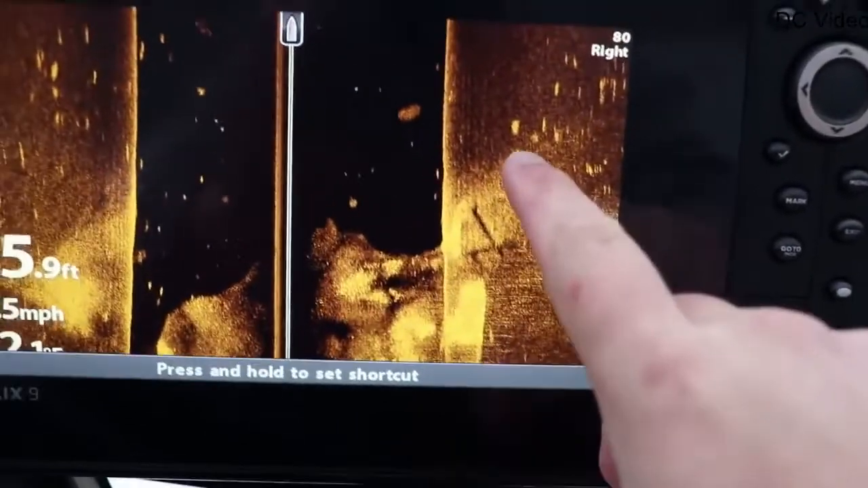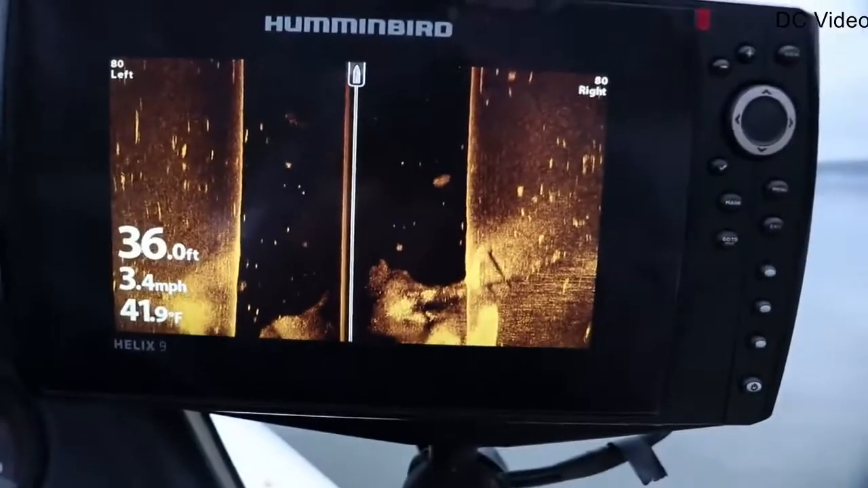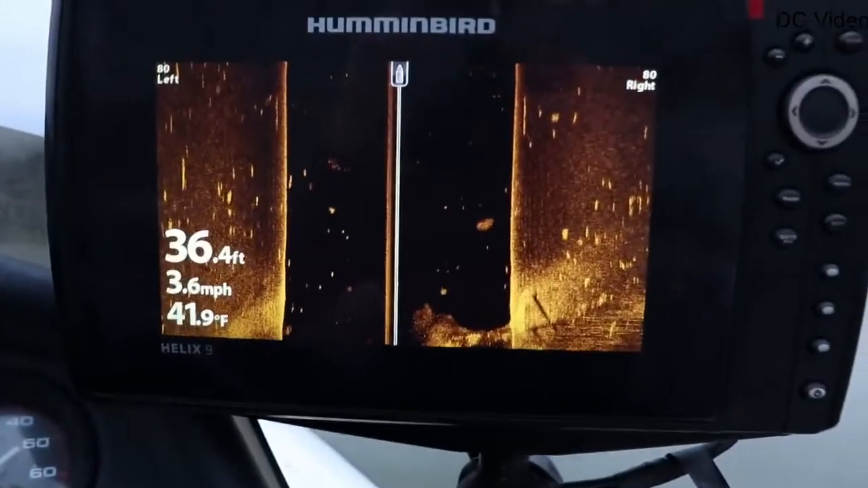Look at that. Every little dot you see, a little highlighted spot, those are fish. They're probably not all crappie. There's catfish, striper, white bass, wiper, all that stuff.